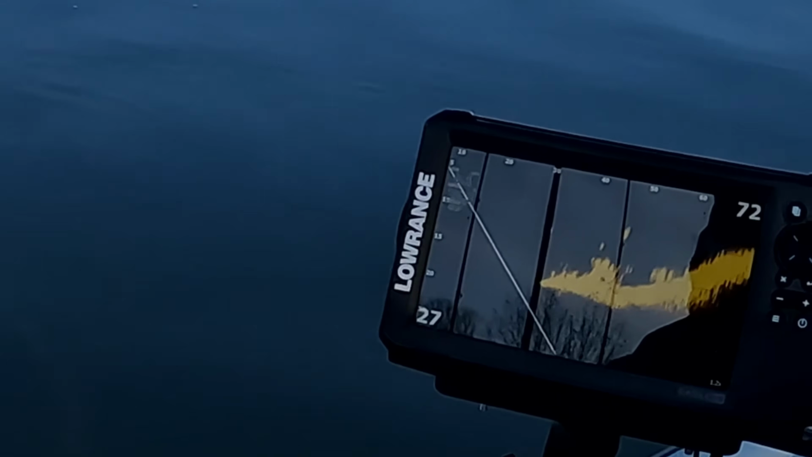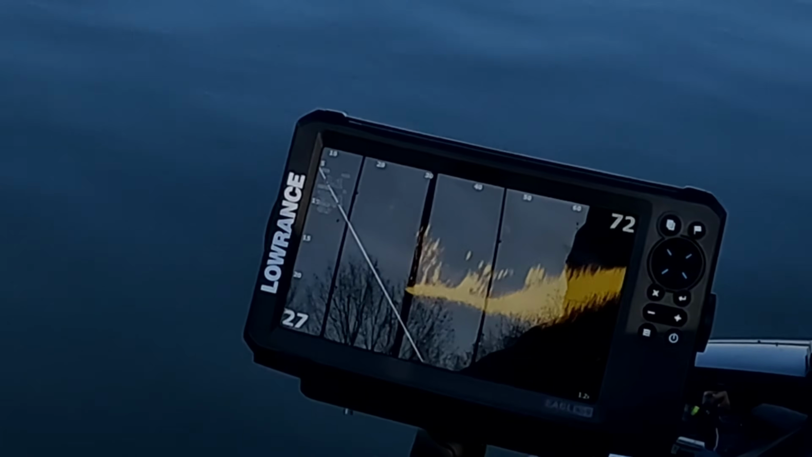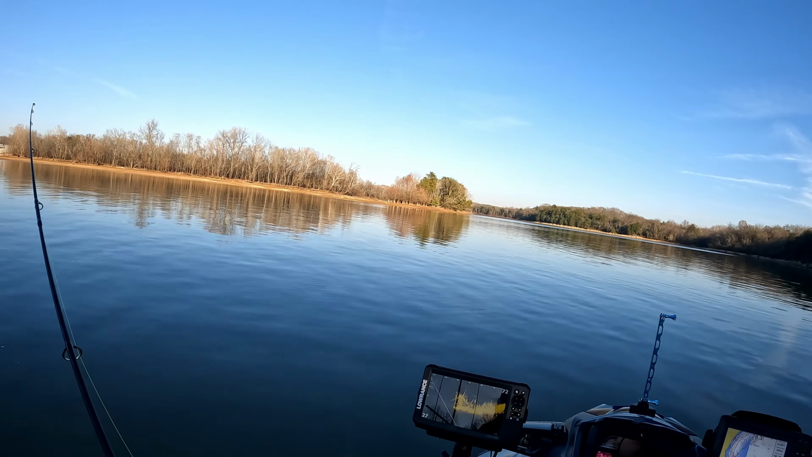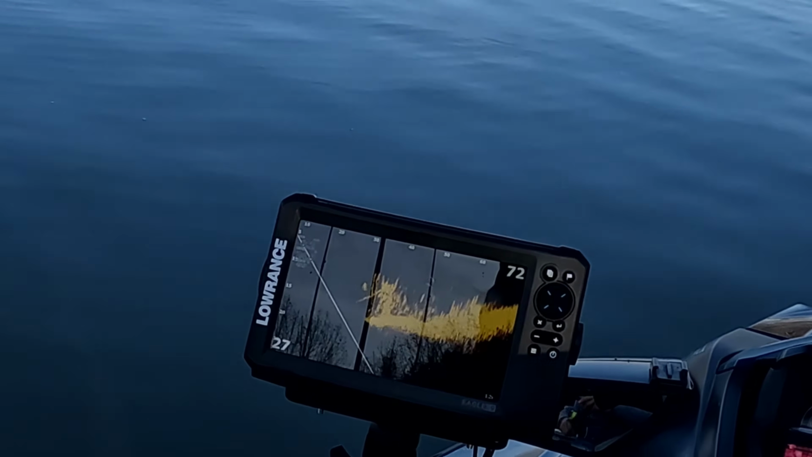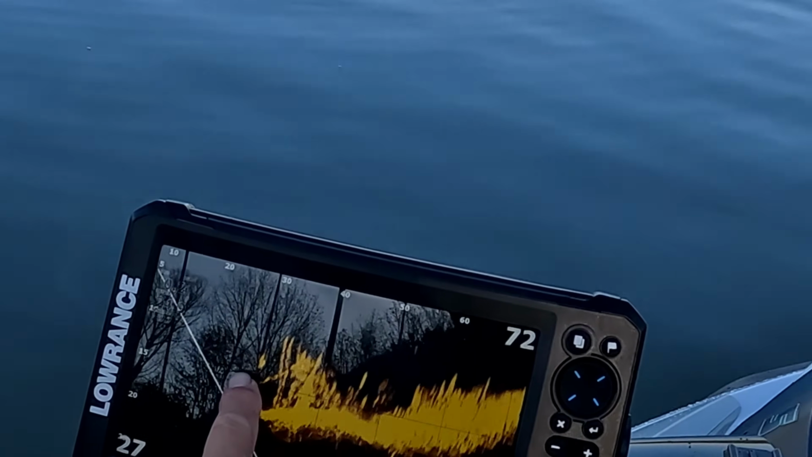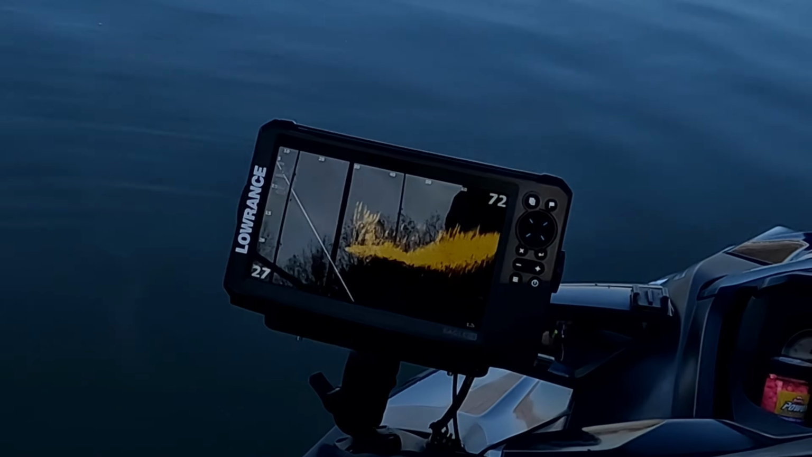Slowly. No takers. Now the tree's over there. It just came out. Oh, they're after it. Look, they came out after it right there. There's my lure. Up. They came right out of the tree, but didn't take it.